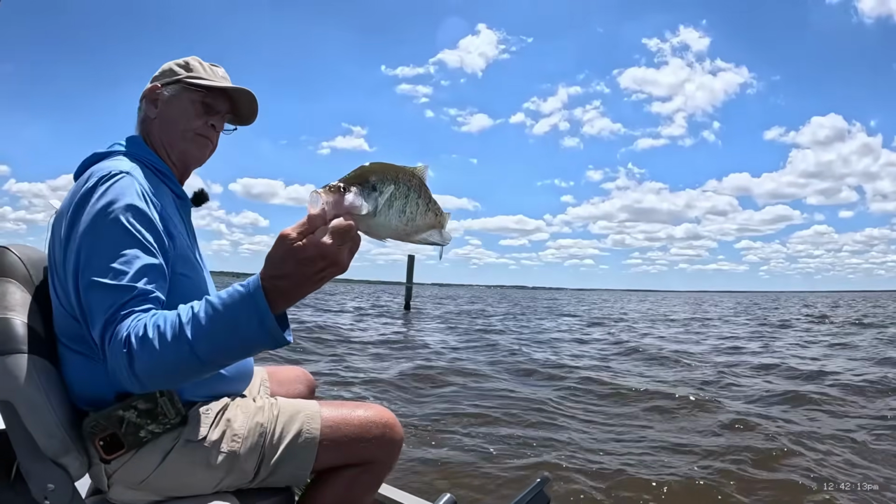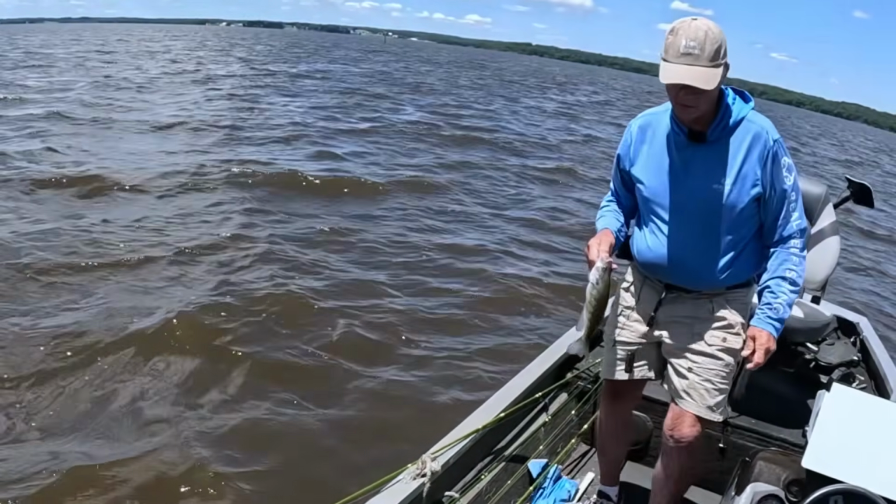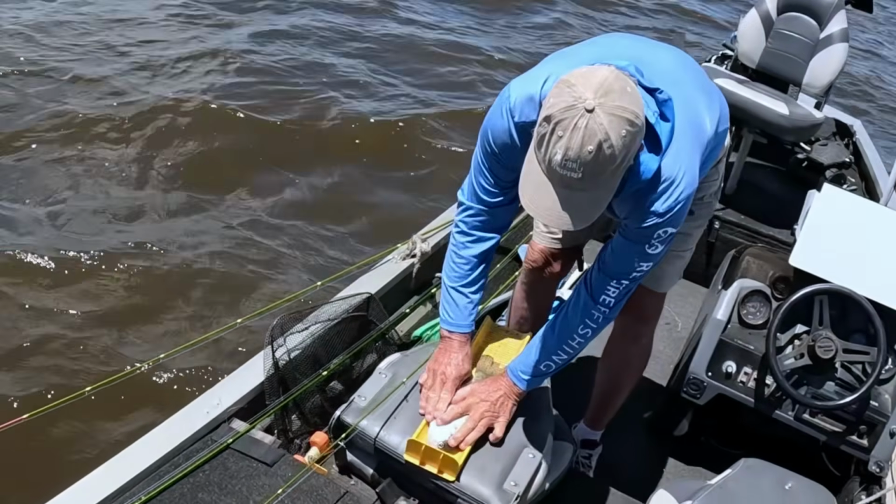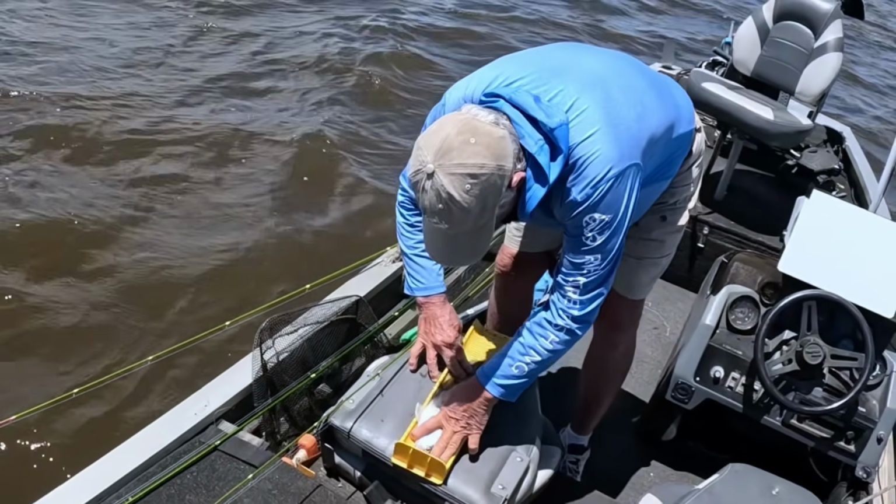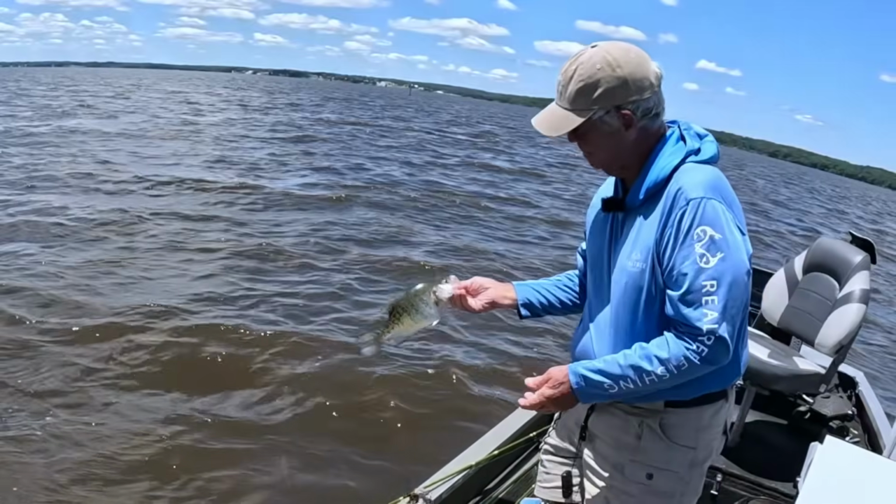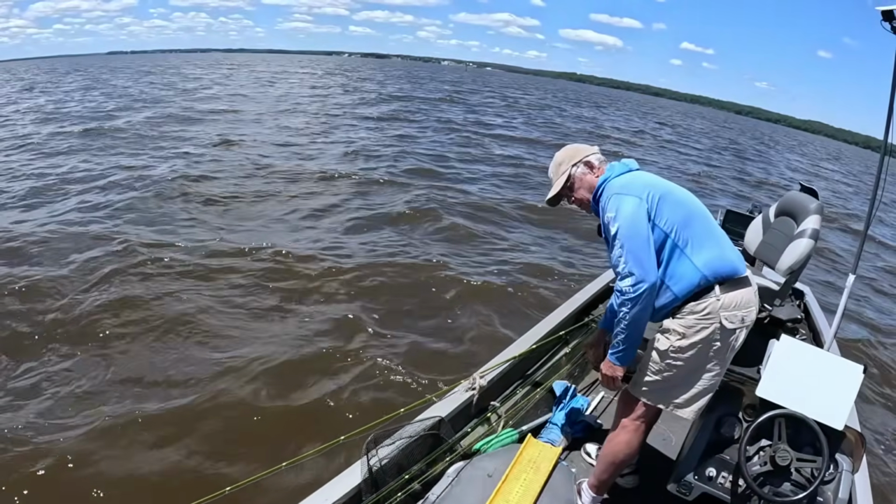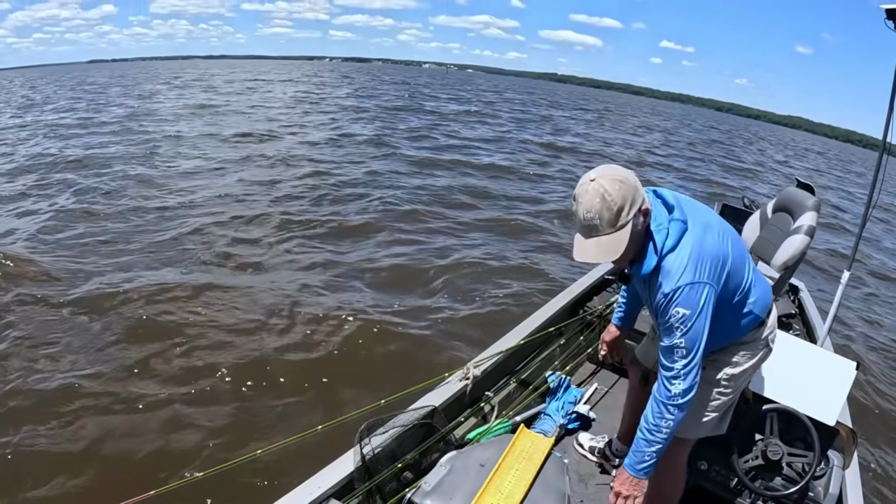There's the fish. Let's see what he measures up to there. I got too many rods laying around. That is a, there we go, 12 and a half. 12 and a half inch crappie. That's a nice one right there. And they all done finished up spawning, that's for sure. I ain't seen no girls now. All the fat girls done got through with the work.